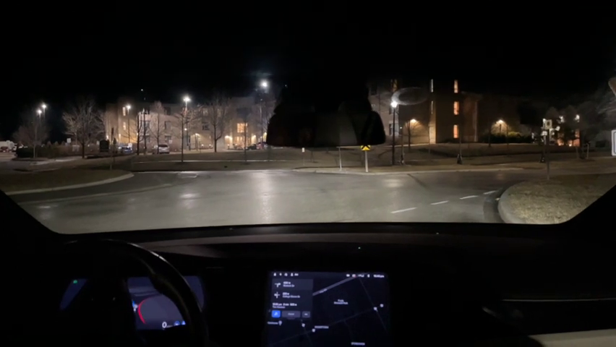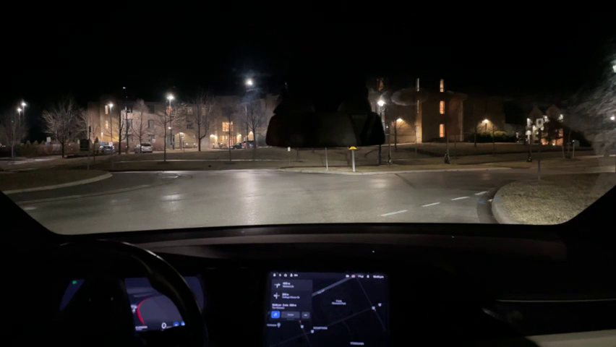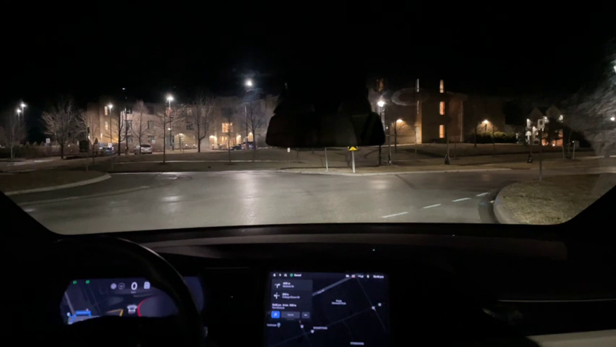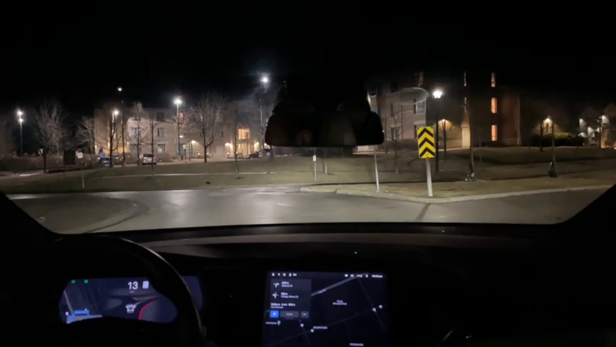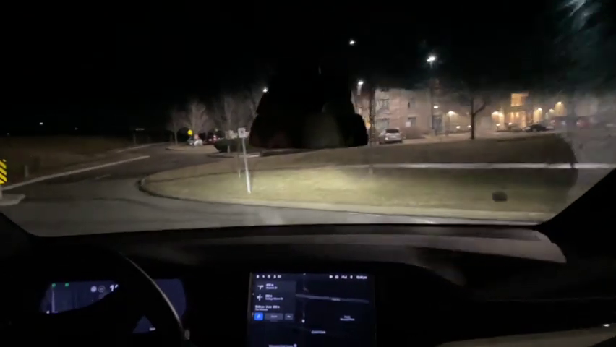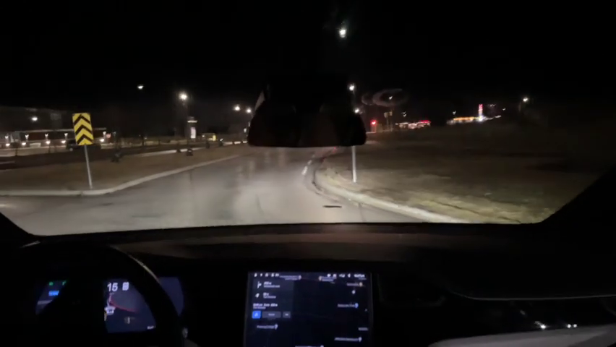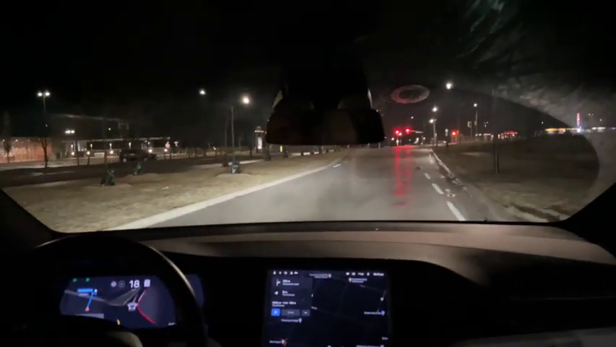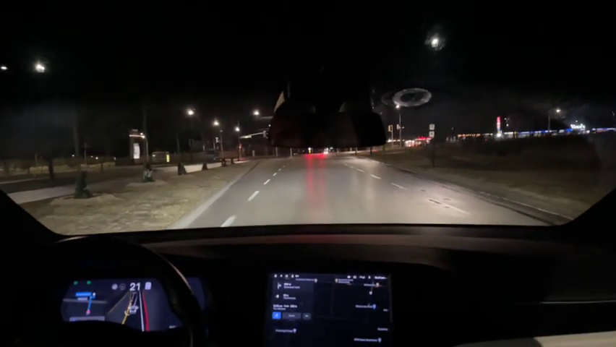Let's see what it does. It just doesn't know what to do at this roundabout. So I'm going to take it out of self-driving and drive around the roundabout. So this roundabout, it has a difficult time with. There's another roundabout just about 1 kilometer away, and it did that one fine earlier today. In 200 meters, turn right. I don't get it.